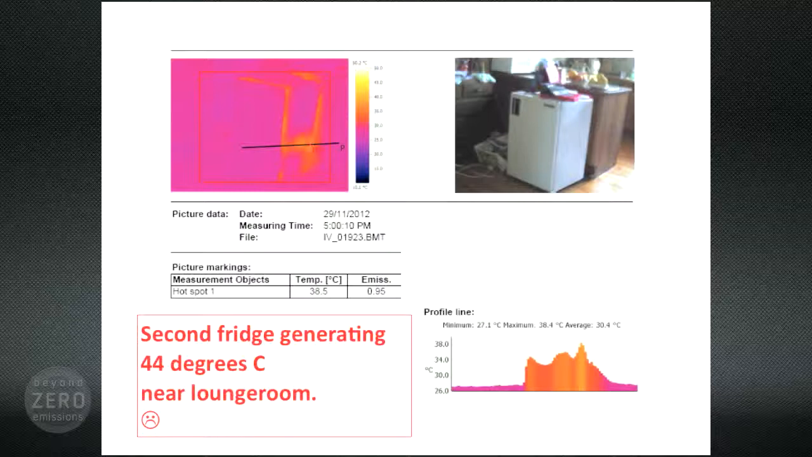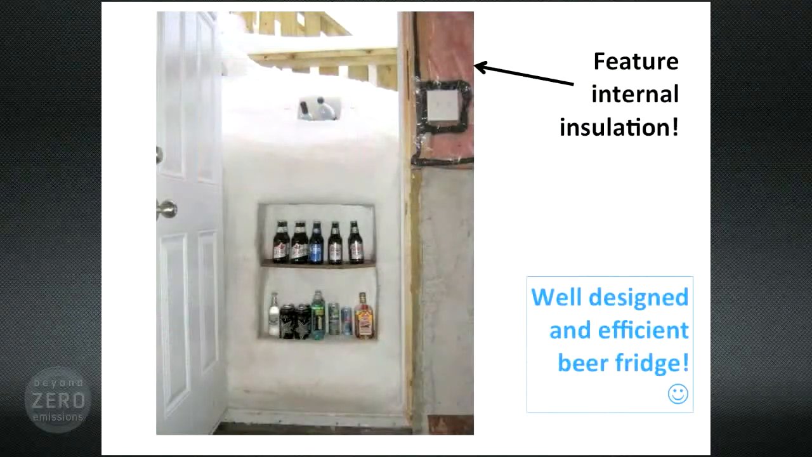Now some people think I have something against beer fridges, especially those fridges that run all year long only to cool 2 bottles of champagne. But it's simply not true. Beer fridges can be great. They just have to be properly designed, like this one. This is the sort we had in America when I lived there. And by the way, in America, you can see they're so proud of their wall insulation that they even leave it on display for everyone to see.